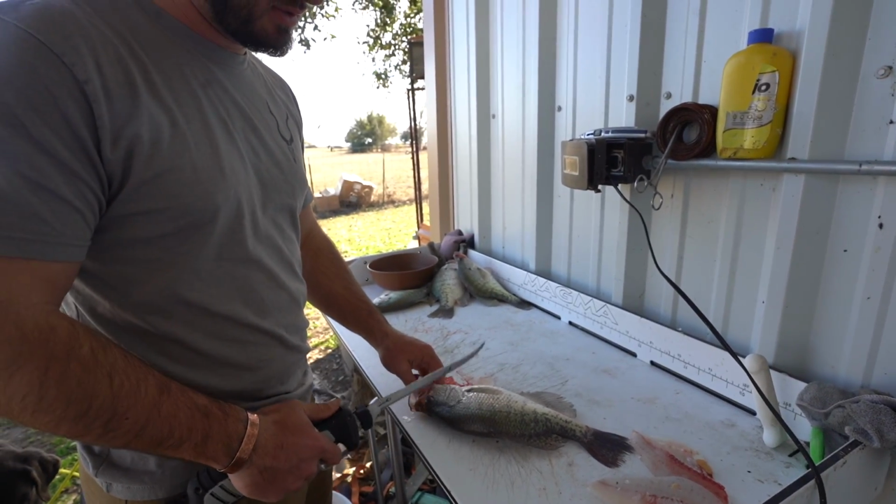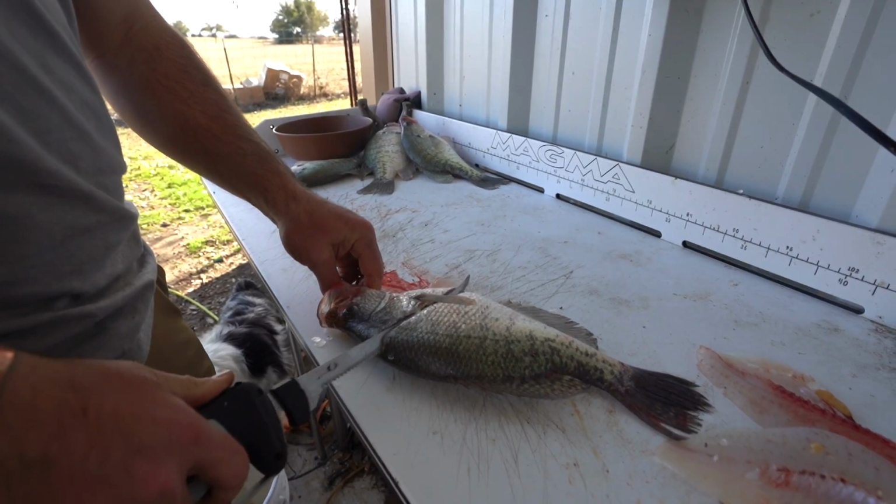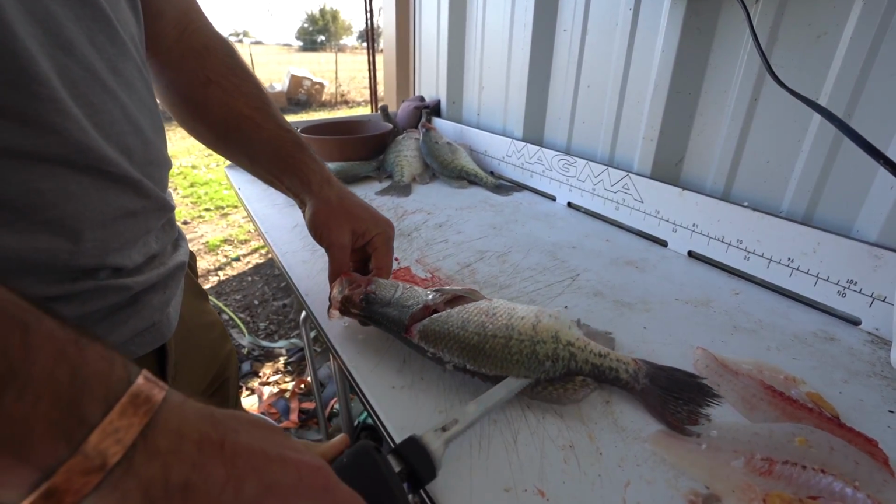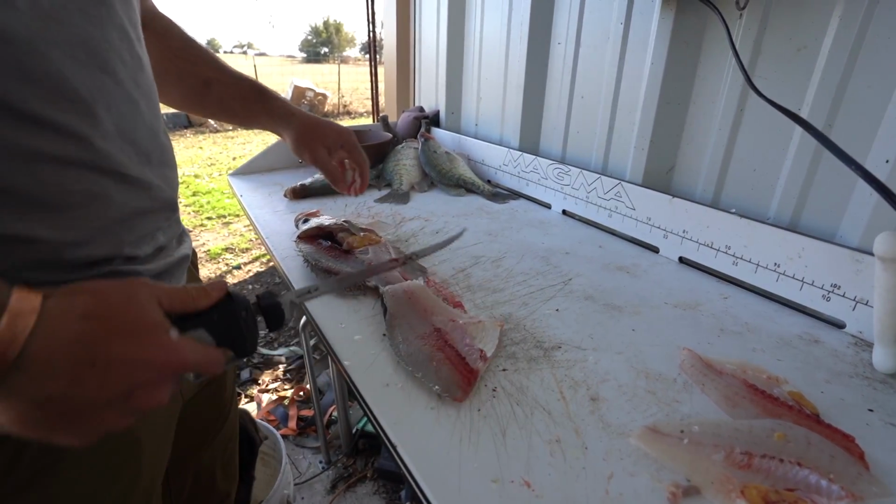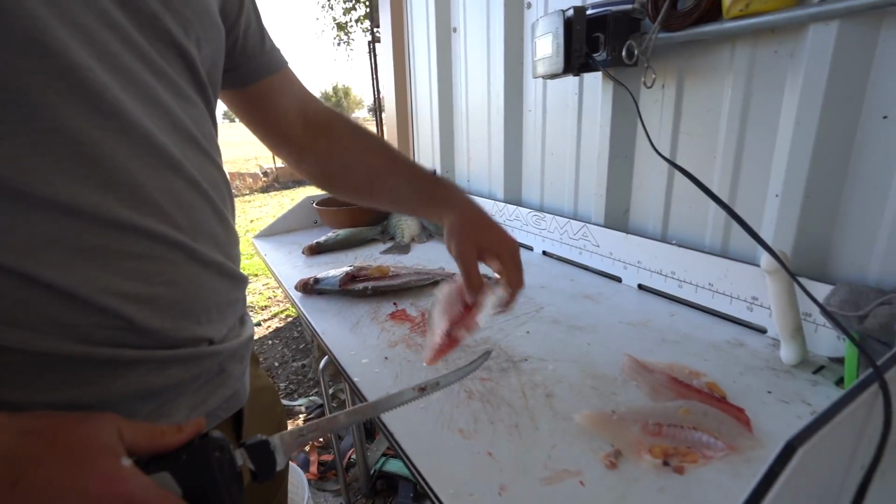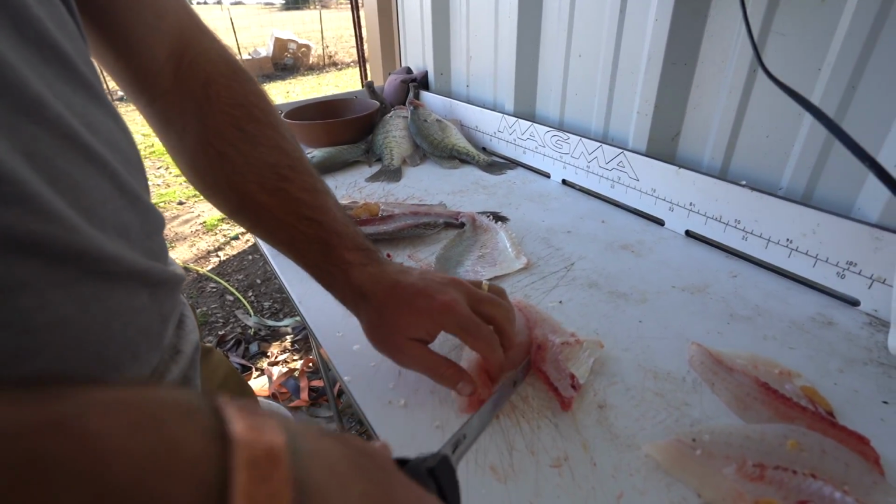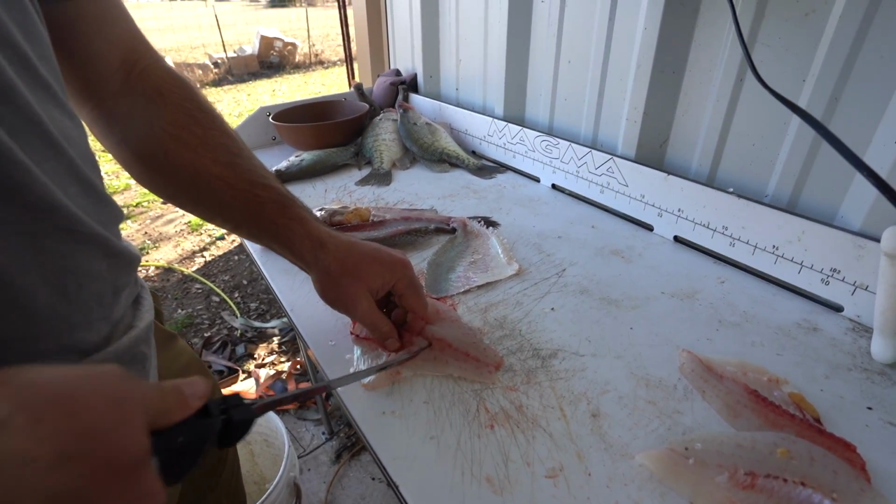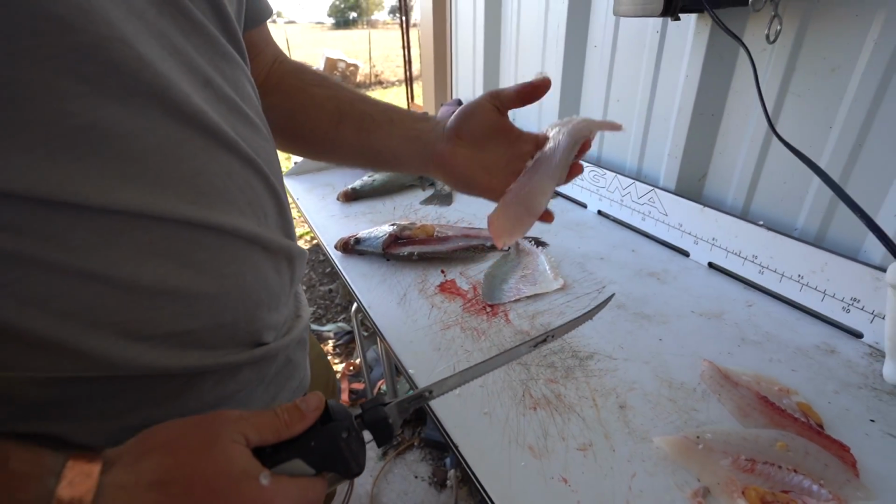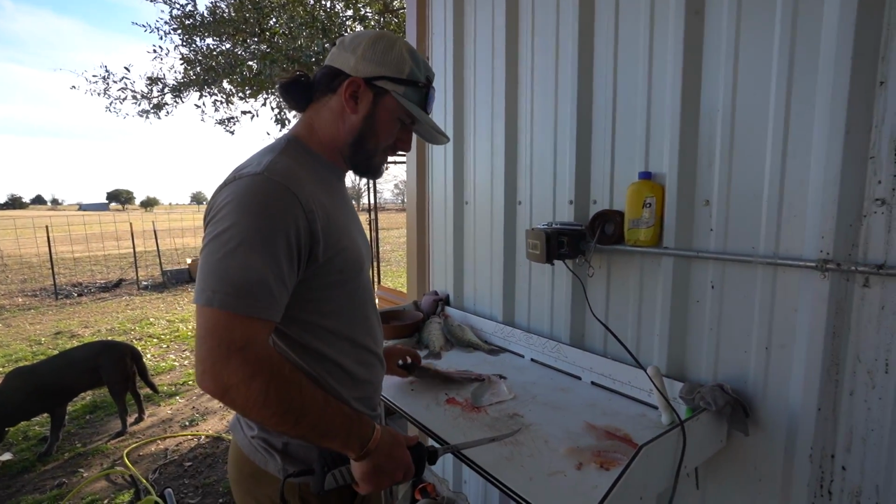It's passed enough. Right behind the pectoral fin, go down to the backbone. Stop, and then turn your blade and go all the way down to the tail. Stop, flip it. Run the meat off, and then you want to cut your ribs out. A little piece of meat on that side of the ribs as well. Cat food. That's a clean crappie fillet. Now I gotta repeat that a few more times, and that's it.